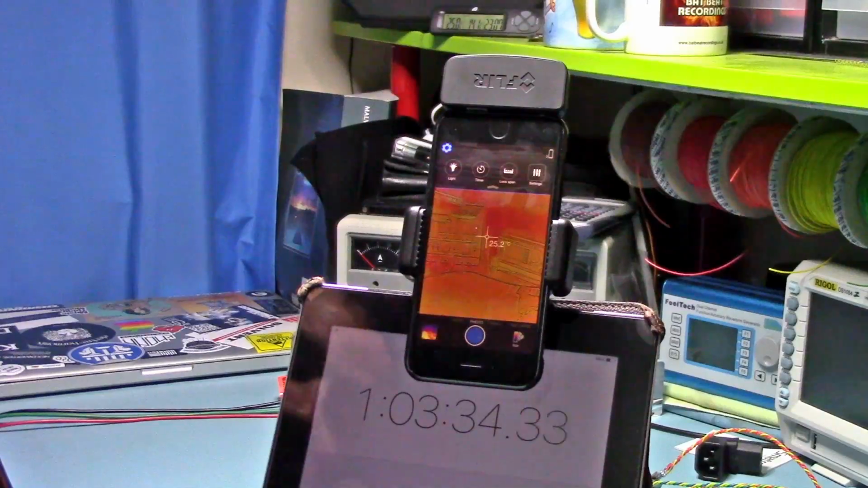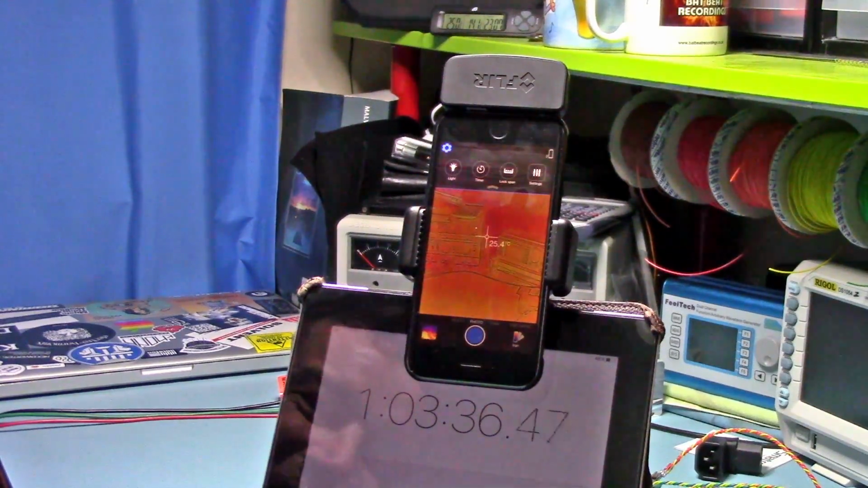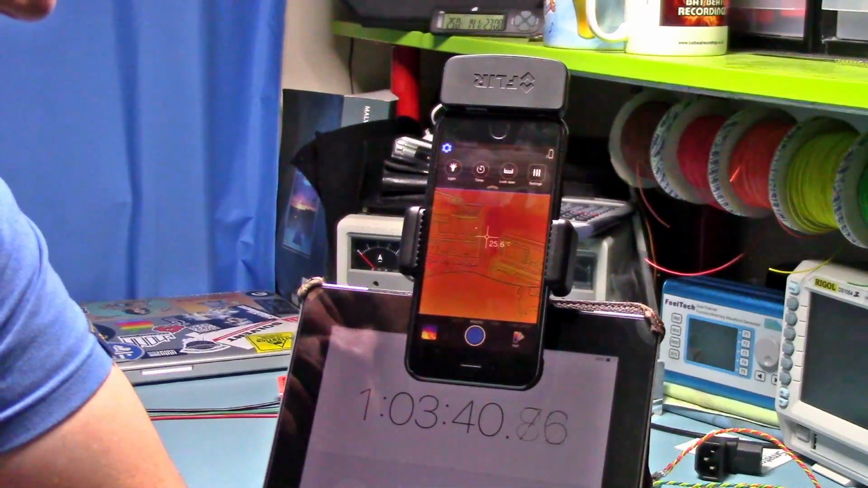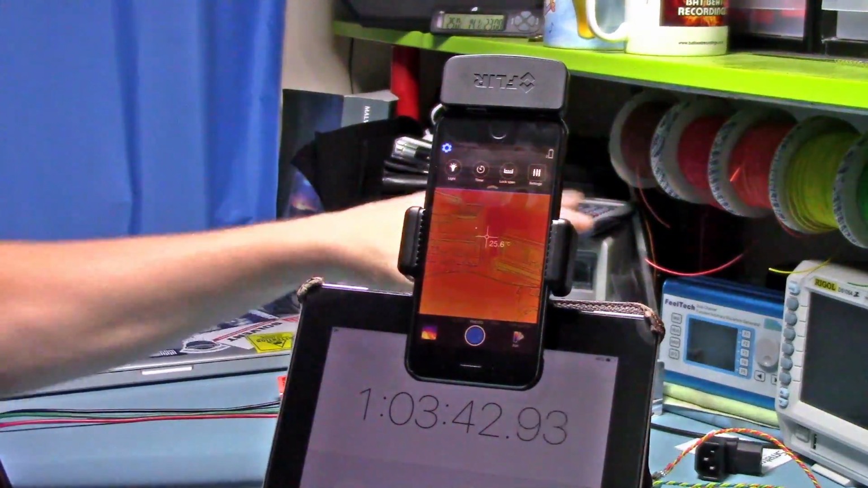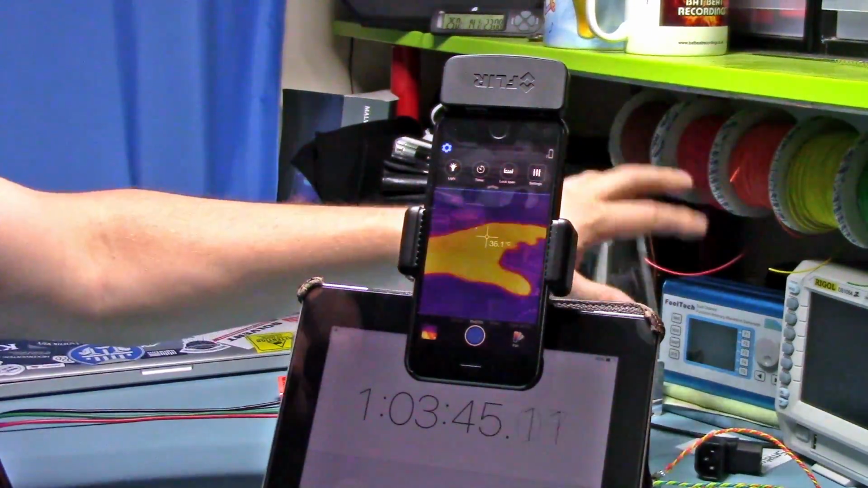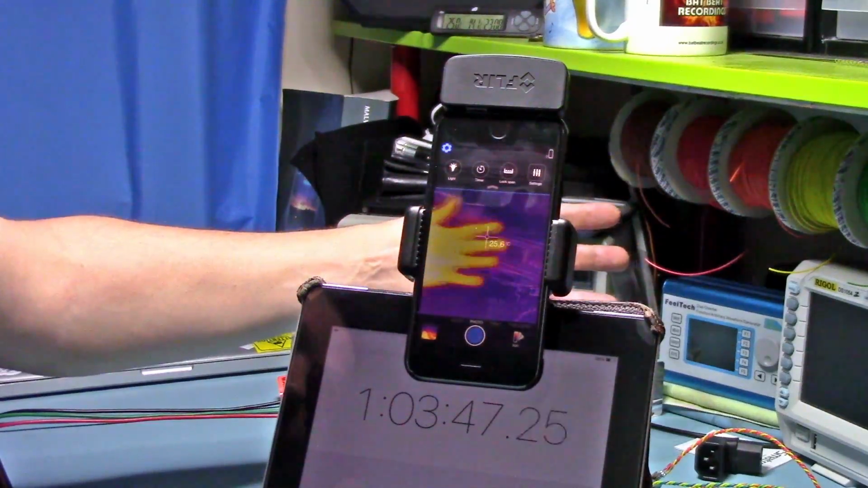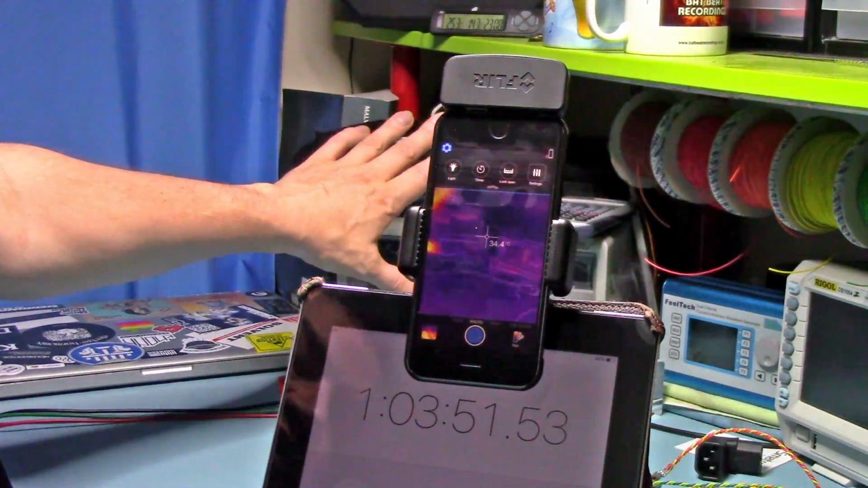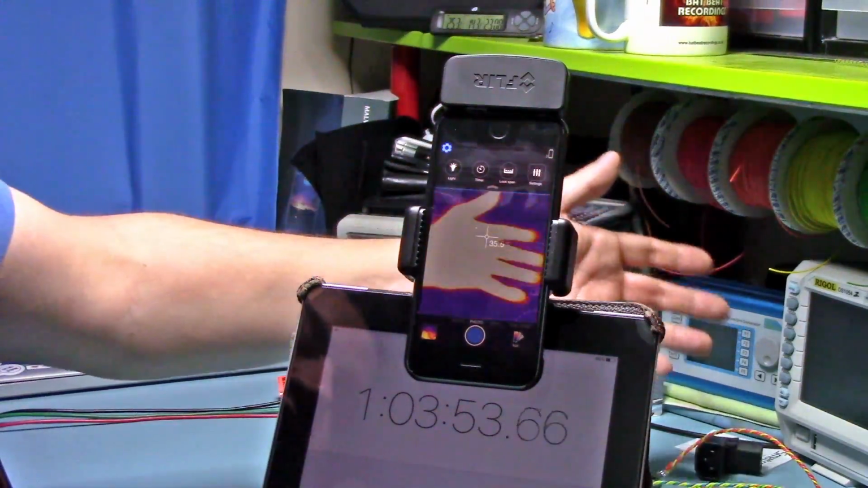Let's see if we can squeeze 1 hour and 5 minutes out of this. Okay, and like I say, I have been tidying up, so it has been registering thermal activity. It's not just been sitting there looking at a static image. This has actually been used.